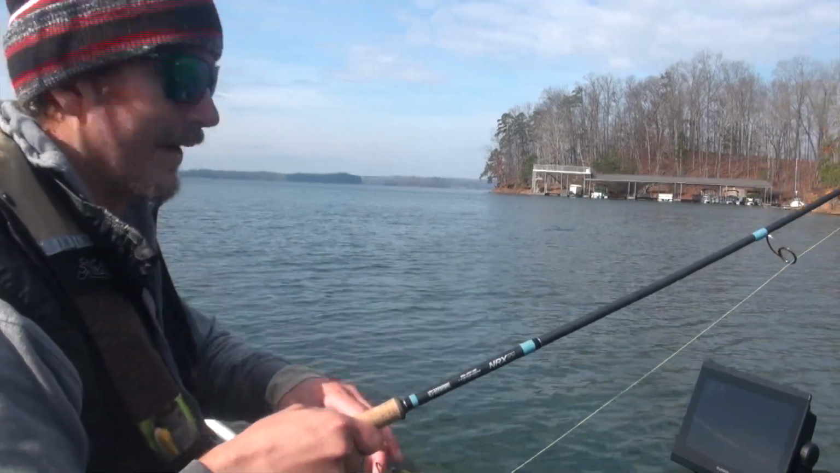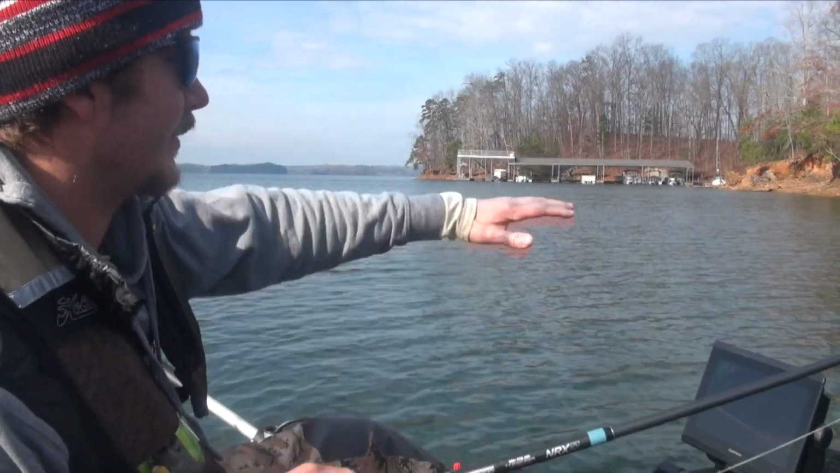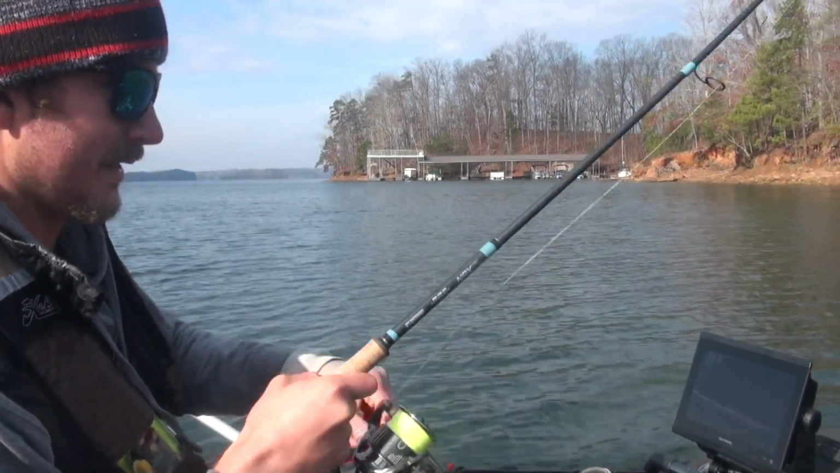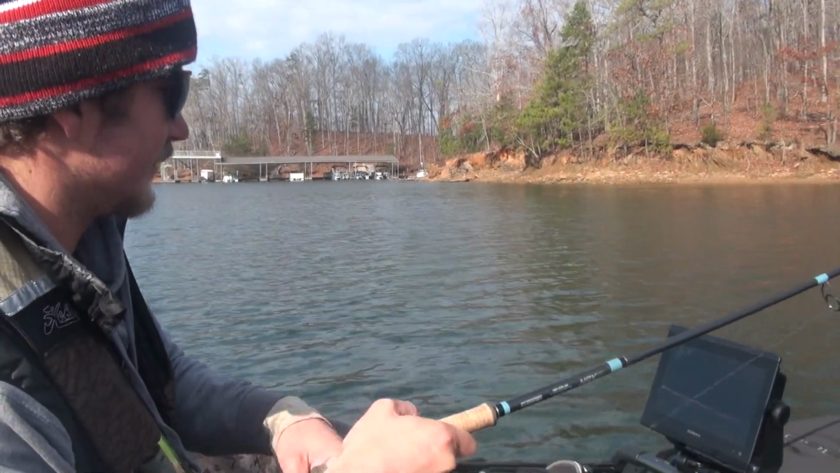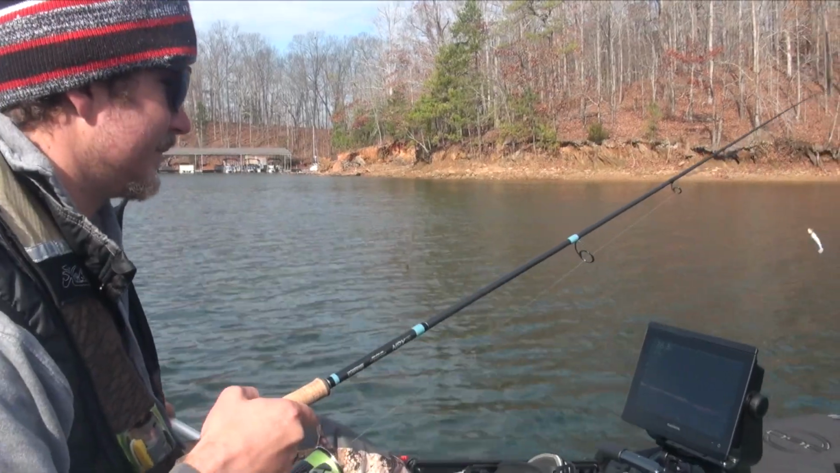Oh yeah, there was a school of herring. Fish come up all the way off the bottom. The herring were on the surface. They were coming up to eat them, and I threw my bait, went right through the herring, went down there and met the fish. Just didn't get them in the boat.